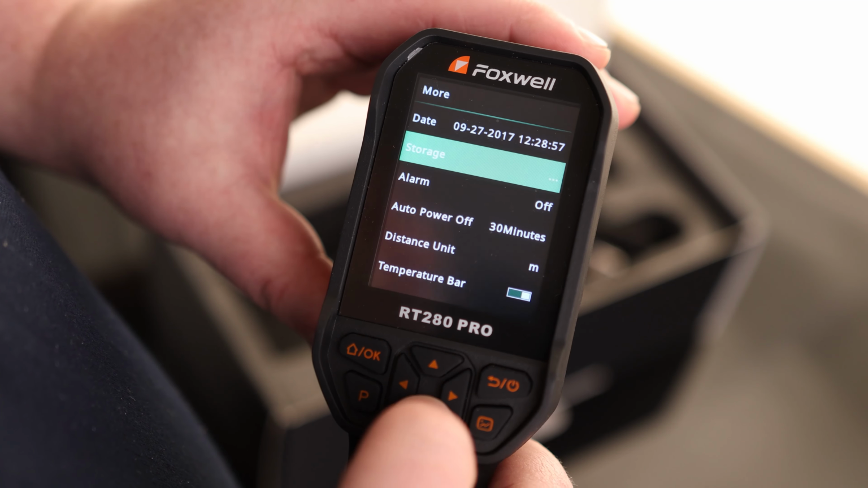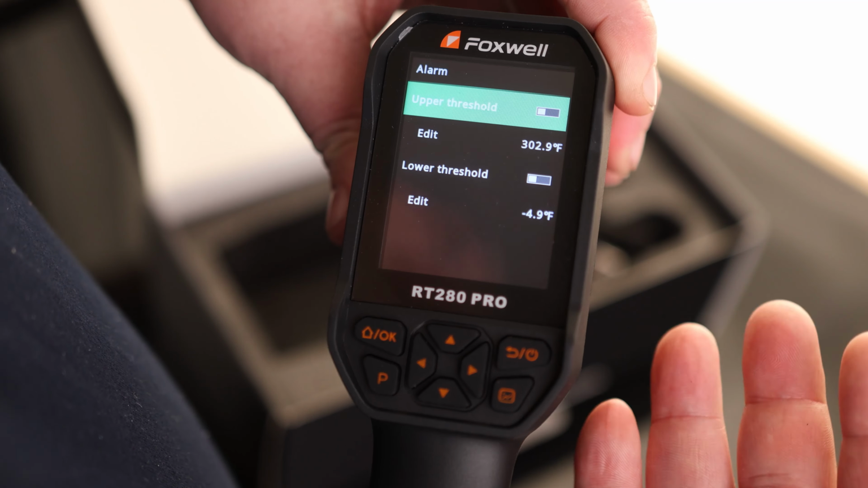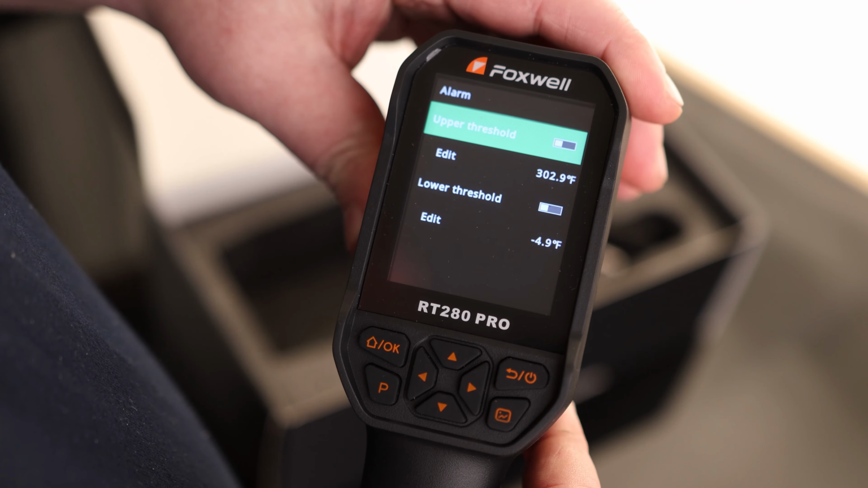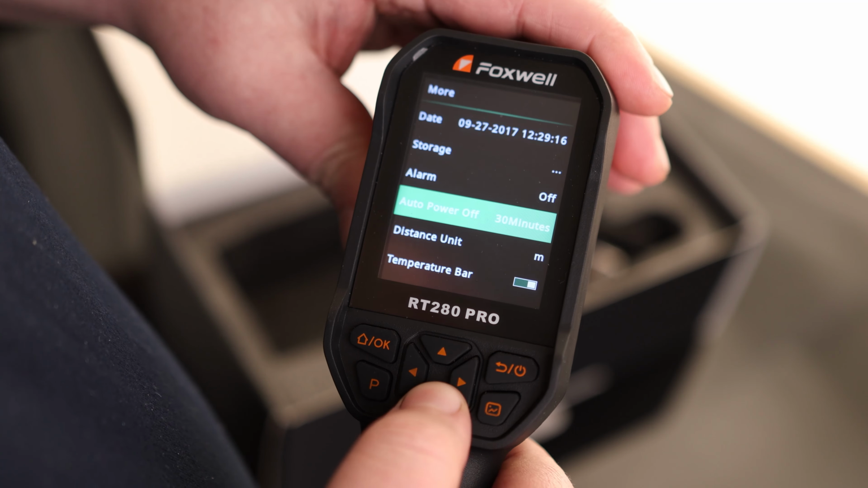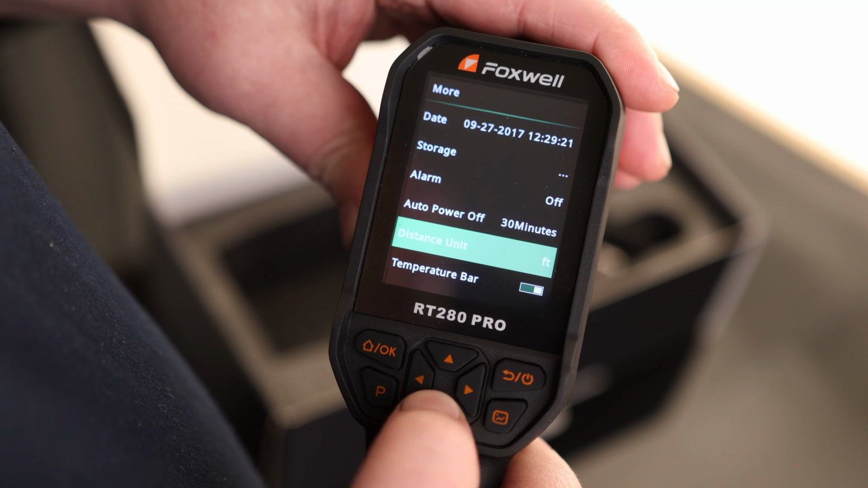Looks like we got 32 gigabytes, which should last a long time. We have an alarm. So with this, you can set this guy up on a tripod, have a look at something, and if it gets too hot, it will actually fire an alarm to let you know that something happened. Auto power off. Distance unit is in meters. If you want to, we can change that to feet.